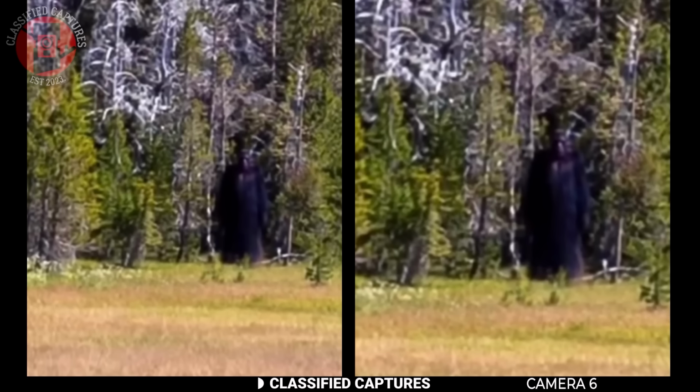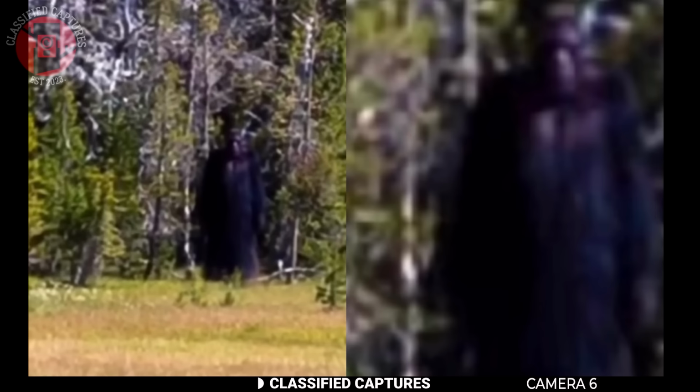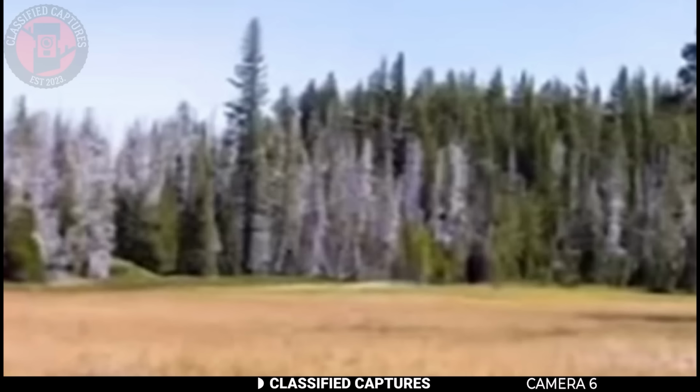Some people online are calling it a classic Bigfoot sighting. Others aren't so sure, saying the figure doesn't quite match the usual descriptions of Bigfoot, and speculate it could be a person in a costume, a bear standing upright, which can look surprisingly human-like from a distance, or some unknown animal. Without a clear photo or more evidence, it's hard to say for sure.